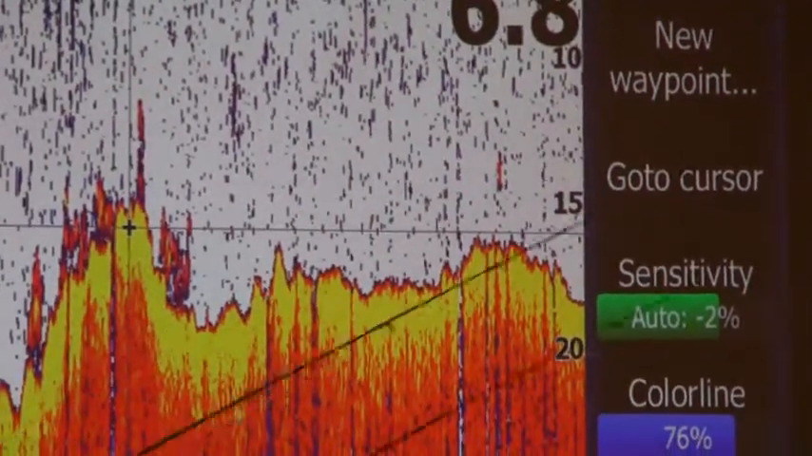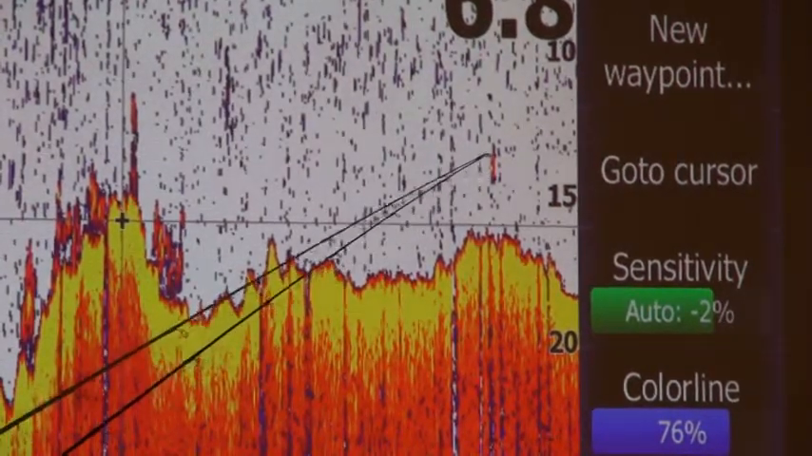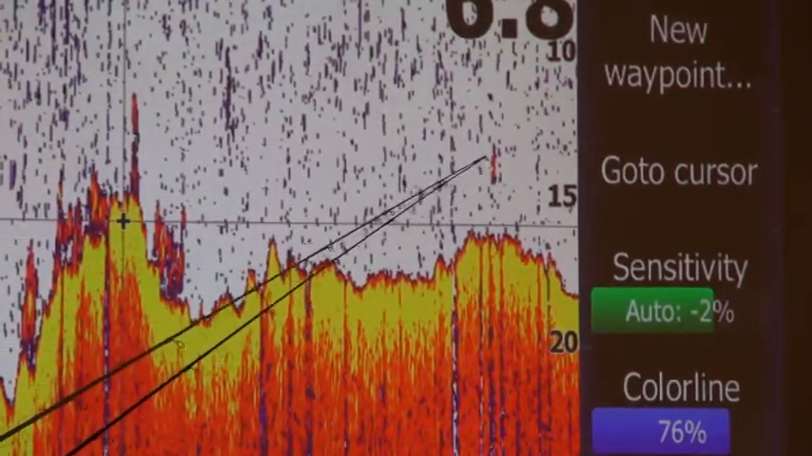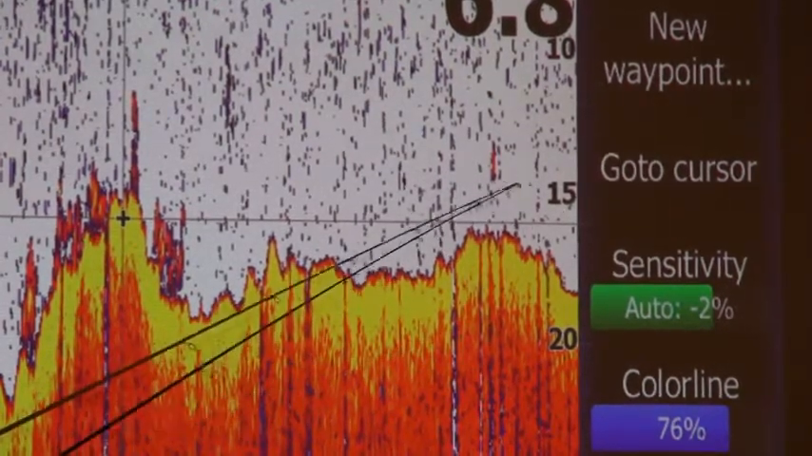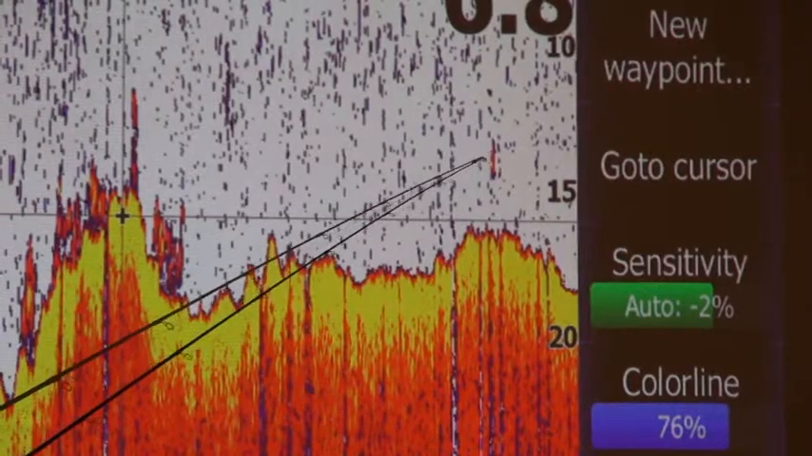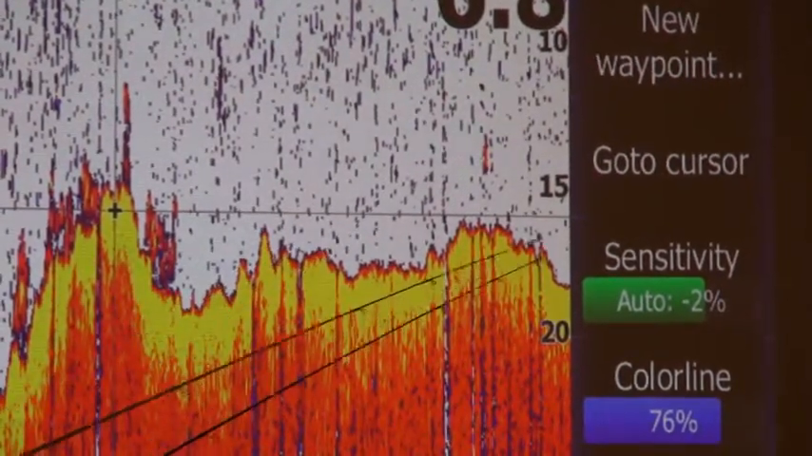And same with going a lot slower, I always like to keep in mind how tall that mark is. You can see this fish right here is pretty tall. It almost covers a foot and a half of water column with our legend that we're looking at over here. So it looks like a very tall fish. It has a lot of good color in it, almost the same as the bottom.